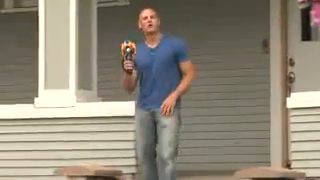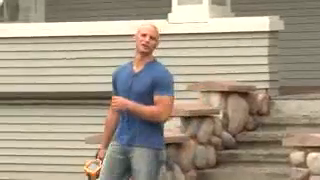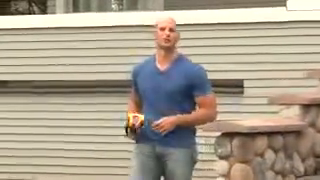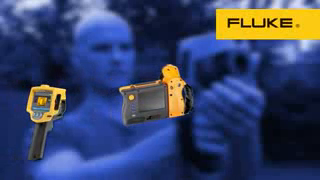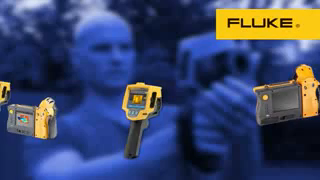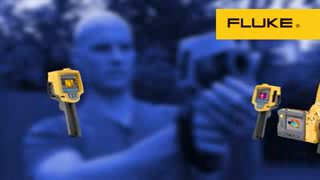So there you have it, one tool that allows you to quickly scan a building and find problems you might have otherwise overlooked. It wasn't too long ago that thermal imaging was difficult to use, the equipment was fragile, not to mention very expensive. But Fluke has developed a line of imagers that are simple, designed to Fluke standards, and are extremely affordable. An imager can pay for itself with just one commercial building inspection.